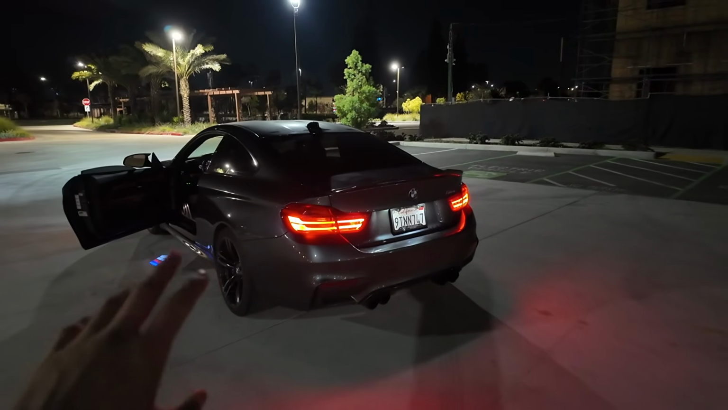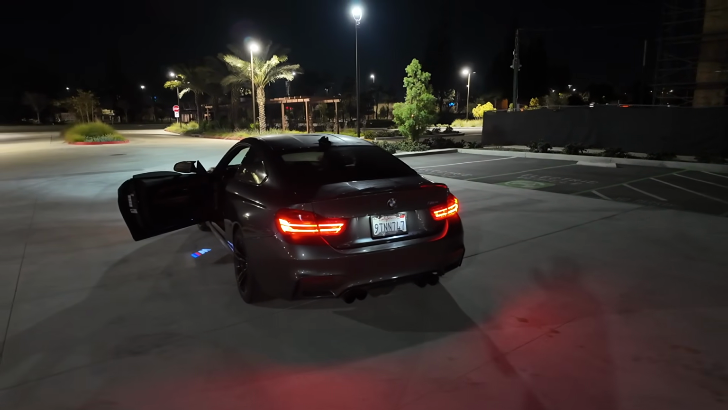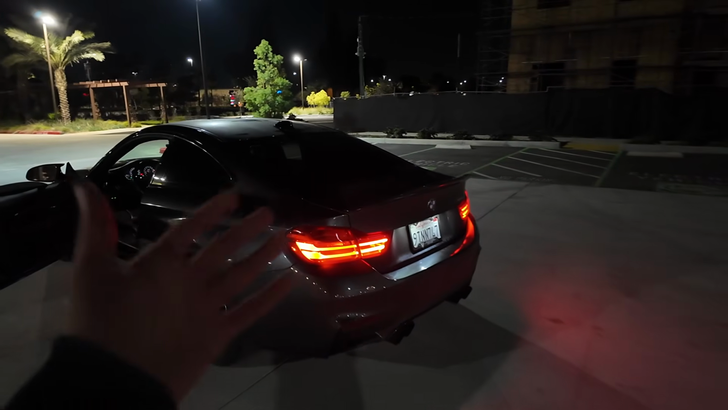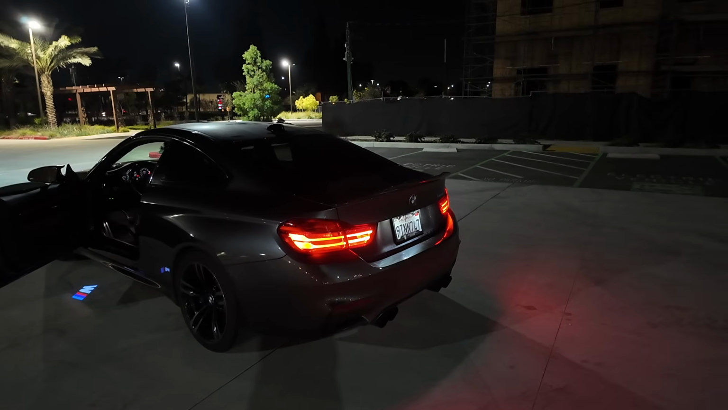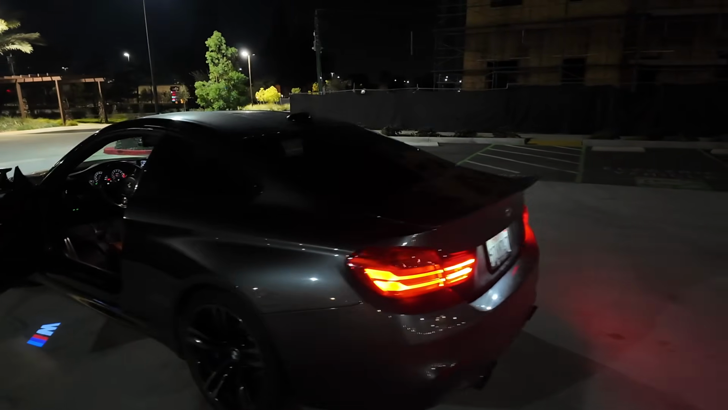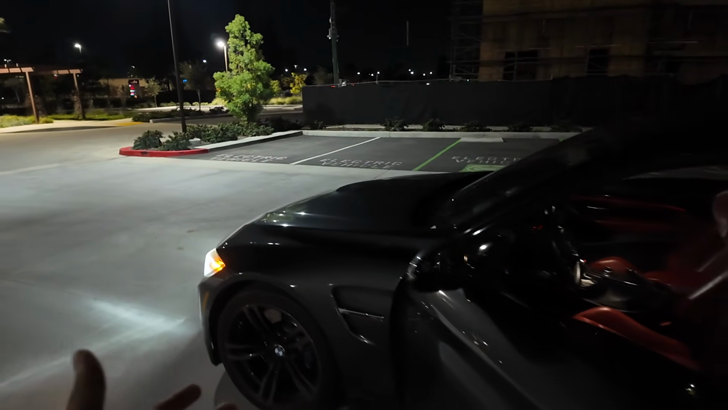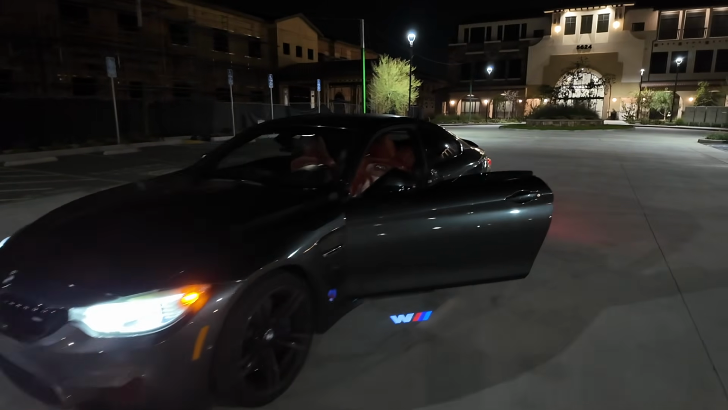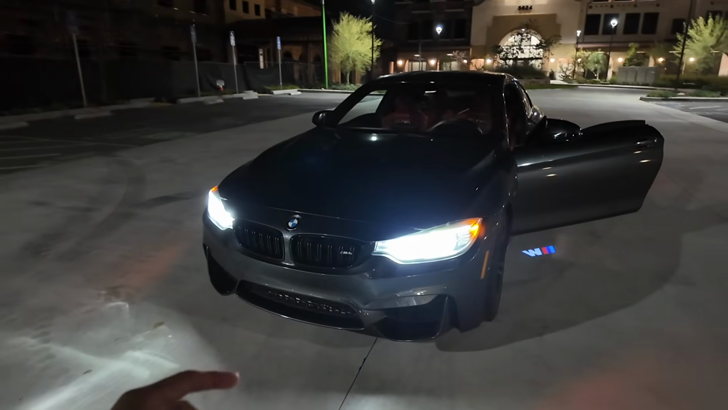I really can't get over how beautiful this car is though. I know I shit on myself a lot because I'm like, yeah, it's an F82. I mean, I always wanted this model. I don't really like the G80s, to be honest. I don't think I'll ever upgrade to one. I love F80s. But yeah, I know I give myself a lot of shit because I'm trying to aim higher. I'm trying to do better things, whatever. But you know, it's still an achievement. I gotta give it to myself. It's a beautiful car. It handles well.